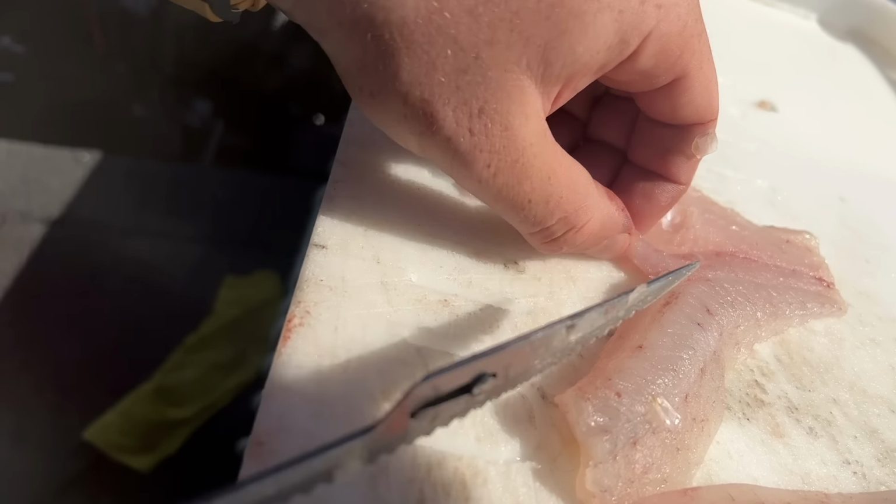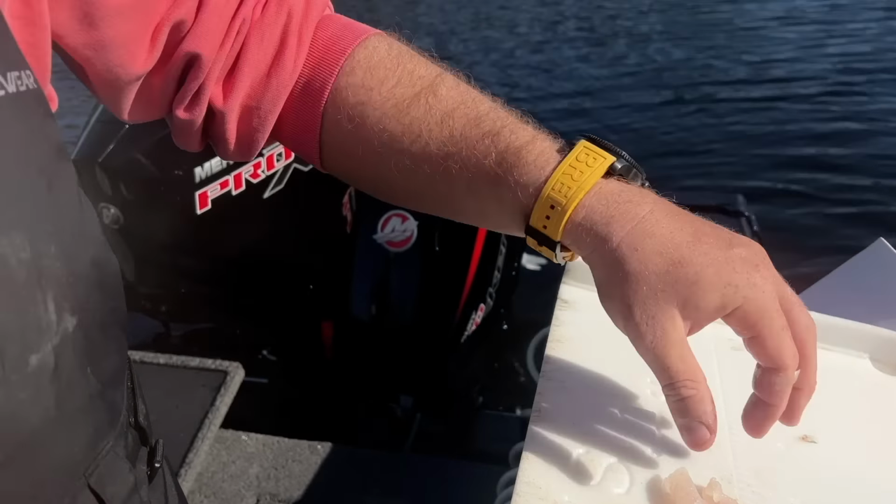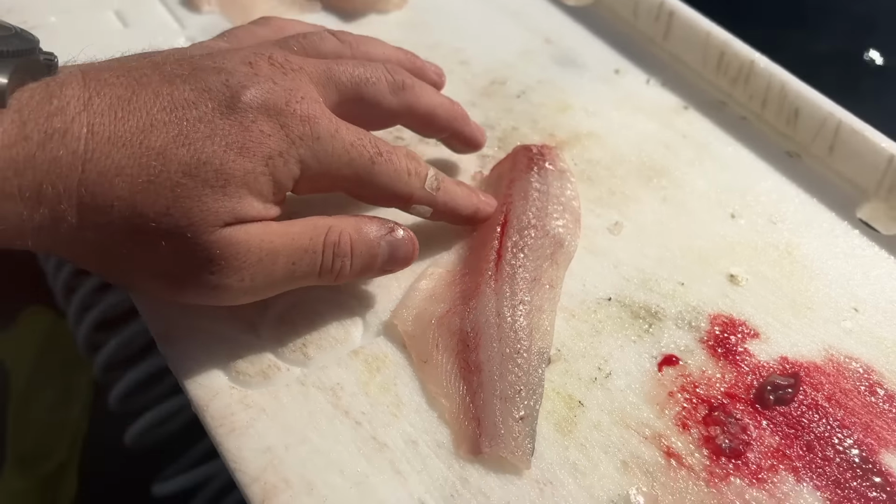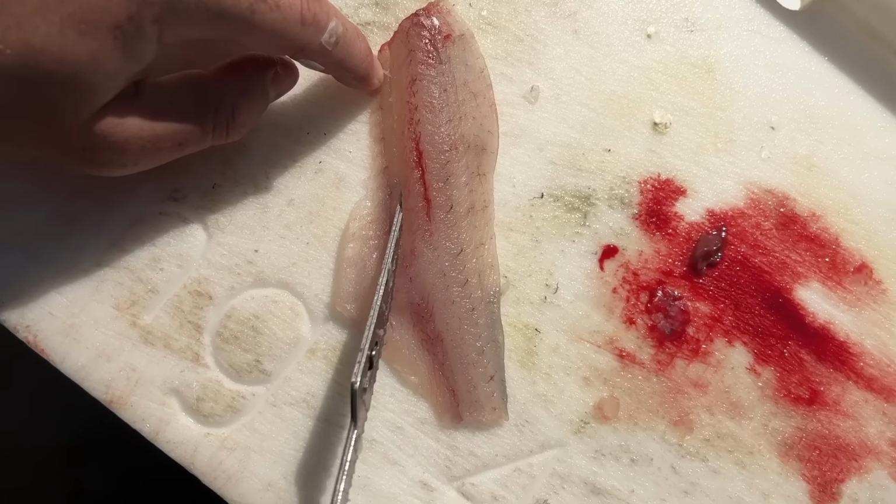So it looks like the zipper method on this one will work. It does not on every fillet, that's for sure. And there we go. There's one boneless crappie fillet. Now on this one, we're just gonna loin it because there's no belly meat for the zipper. Straight down, so about there.